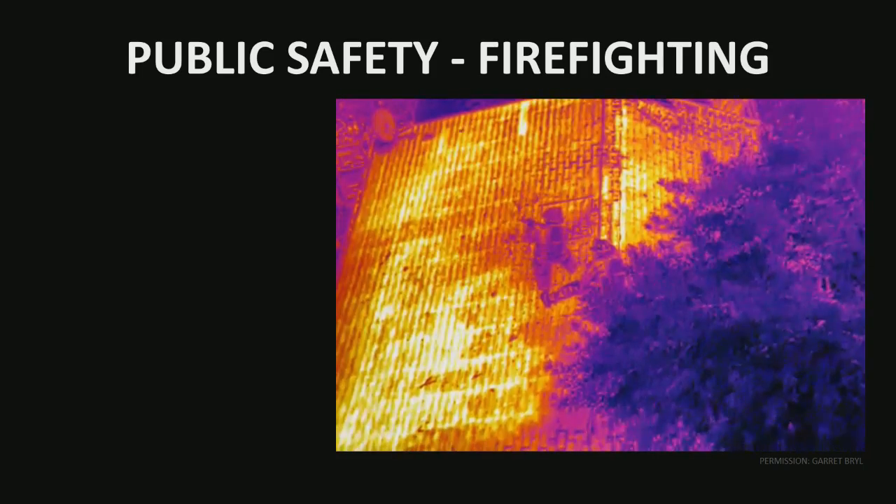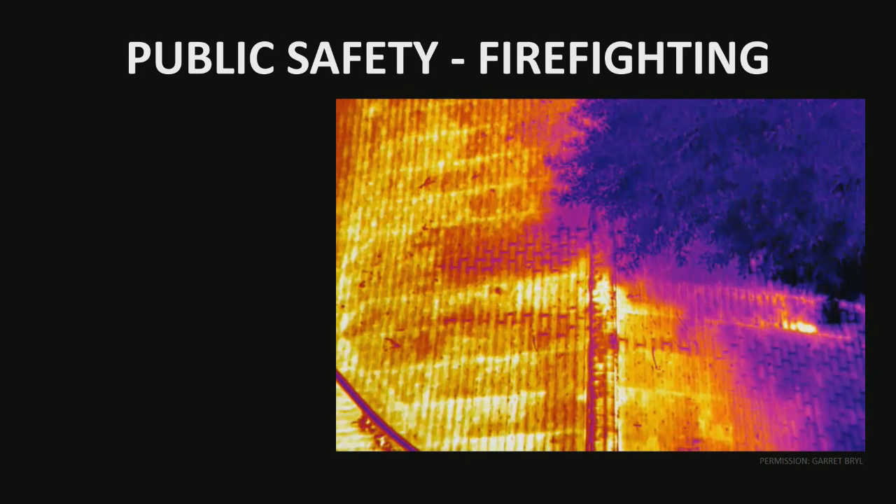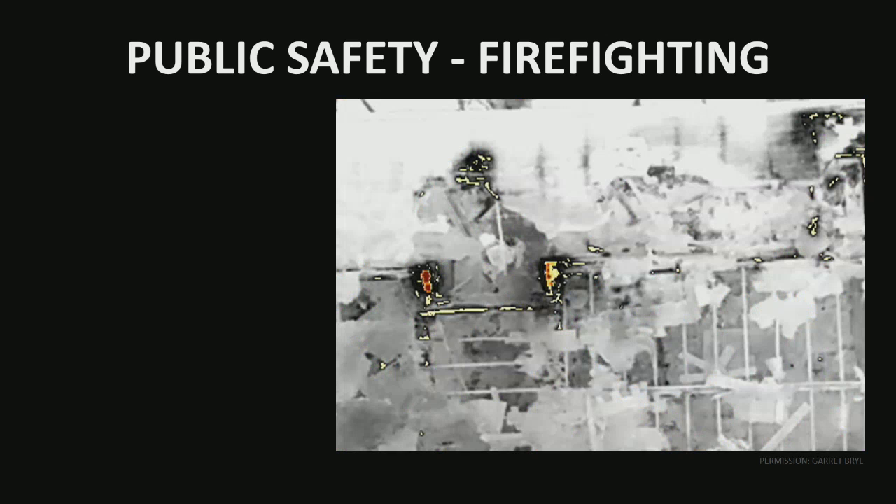Now I mentioned that hotspot before, and after they pull back down so that you can see that hot spot. This is, again, a problematic area where the fire has not penetrated the roof yet. So if they're able to address this before that actually happens and you're able to identify this with thermal imaging, that could save a decent amount of property, not only heirlooms or things that are inside, but also the structure itself. And it's right under a tree, which if ignited could cause greater issues.